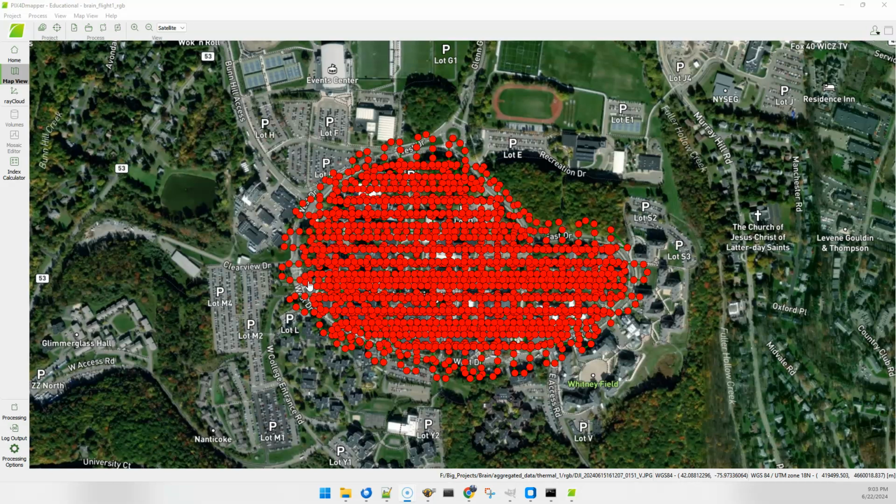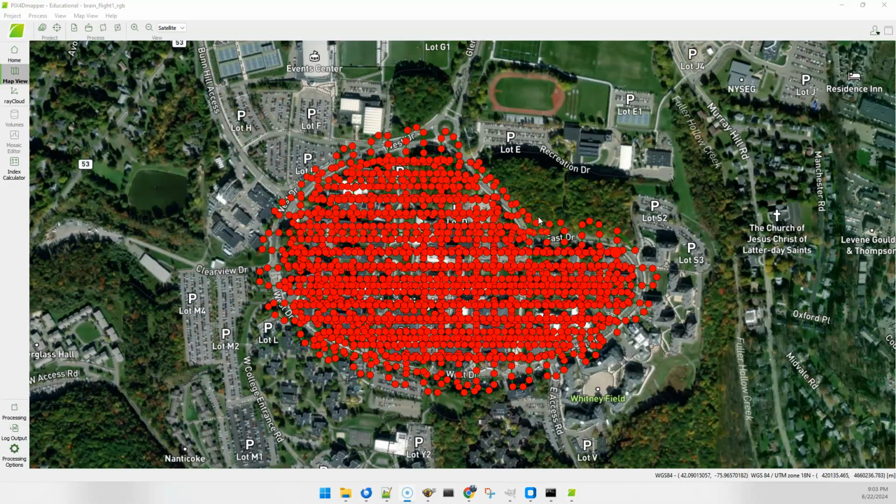Demonstrating a technique, whether this is the best technique or not, I don't know, but one that we've had a lot of luck with here in our lab for pulling together RGB and thermal images. In this case, this is a flight that I did over Binghamton University, and we've got a single grid of nadir imagery, and then 4 different angles of obliques.